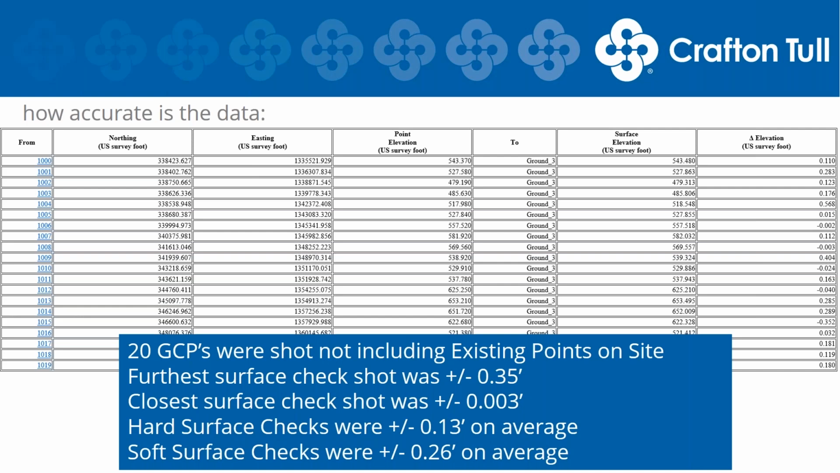Your closest check shot was flat. Our average on our hard surfaces was 13 hundredths. So this is along all the corridor of the asphalt and gravel. All of our soft surface averages, which were all the points we set out in the grass or on the right of way itself, were about 25 hundredths or 3 or 4 inches.